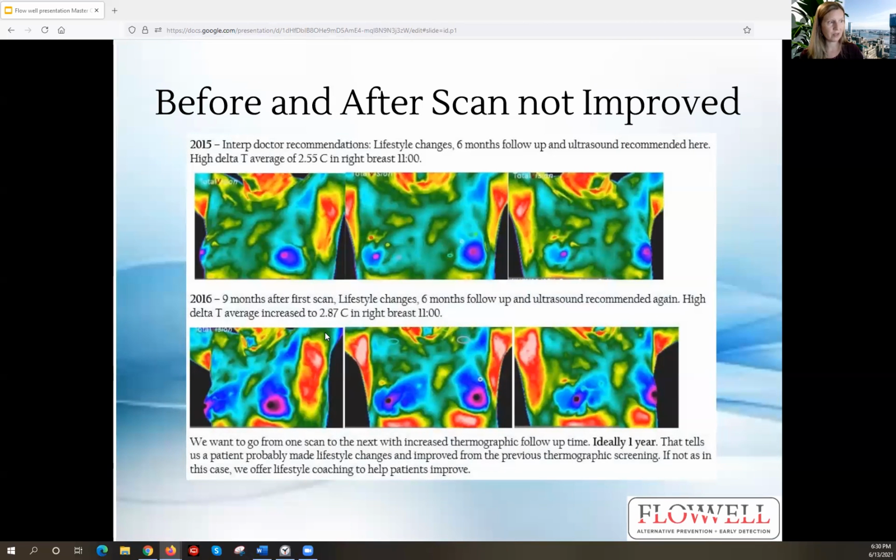She might be, and also the breasts are actually too cold. The nipples are black now. They were magenta previously. So we talk about in the phone report review what might have caused that and how she can improve that for her next screening.